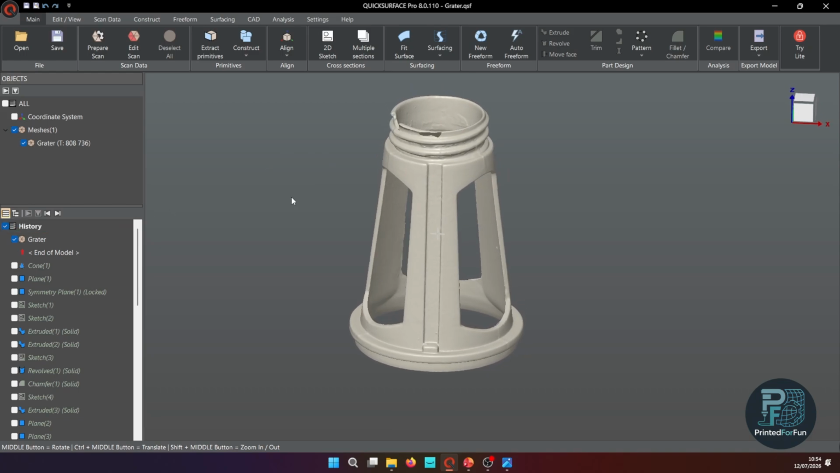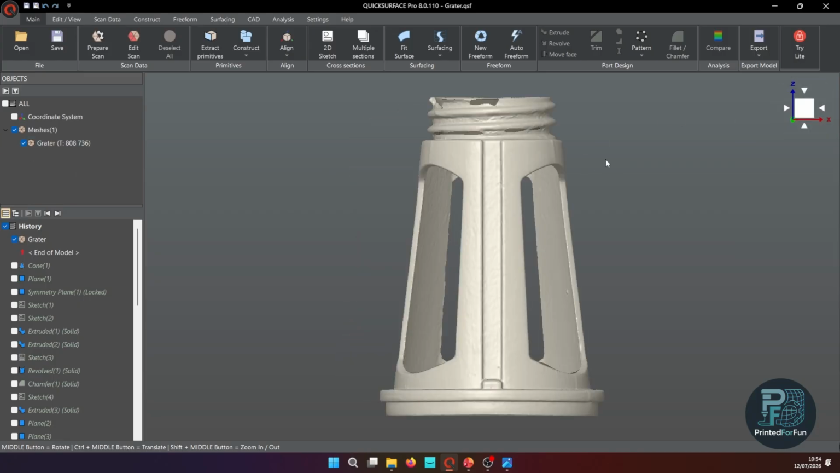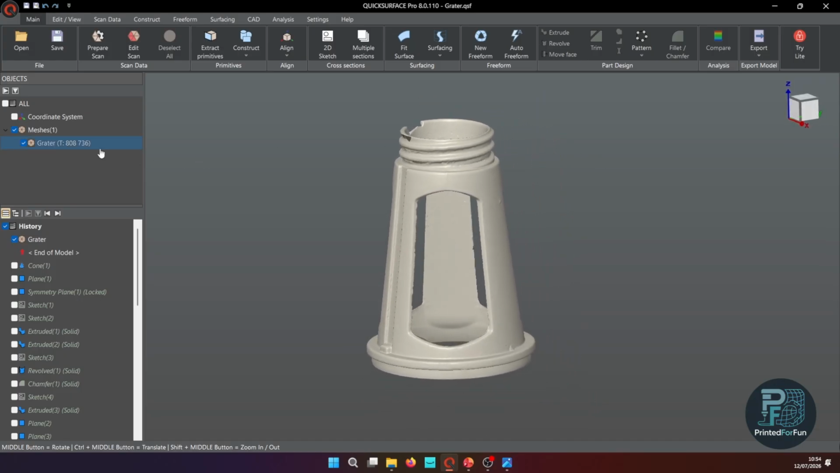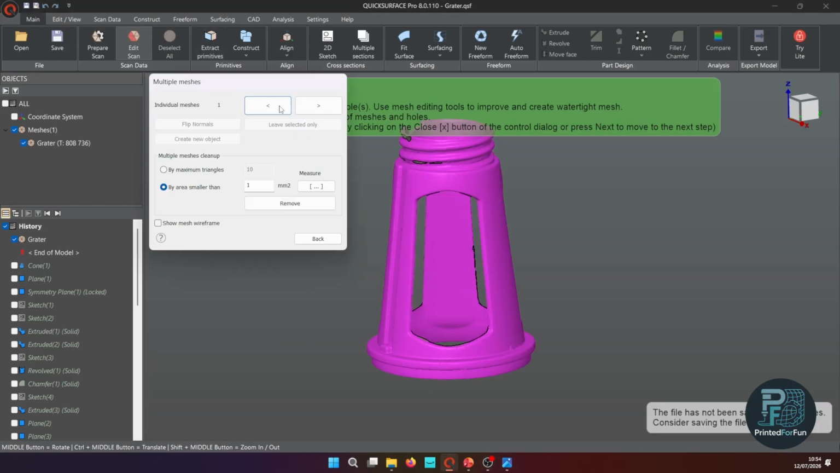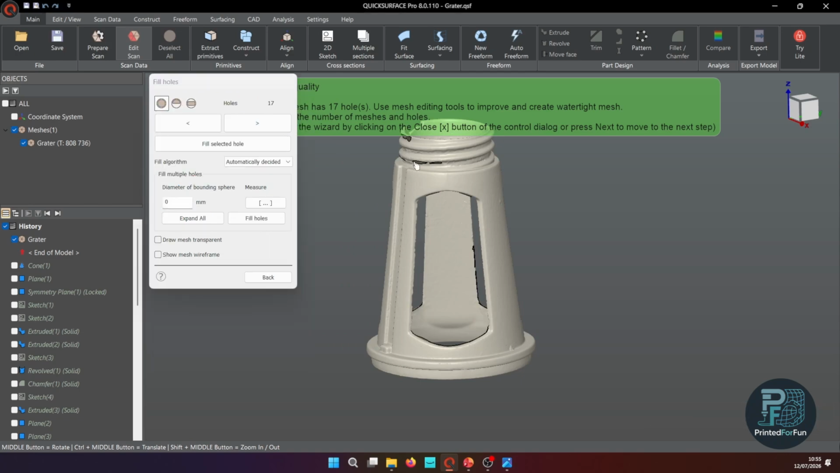So the first thing we will be doing is aligning the mesh. You can see it is currently already aligned, but I will nevertheless show you how it is aligned. We start with the prepare scan tooling. This is most of the time my first step. With prepare scan, you have the option to delete smaller meshes you don't need, edit the scan and delete any unneeded parts, or fill holes as needed.